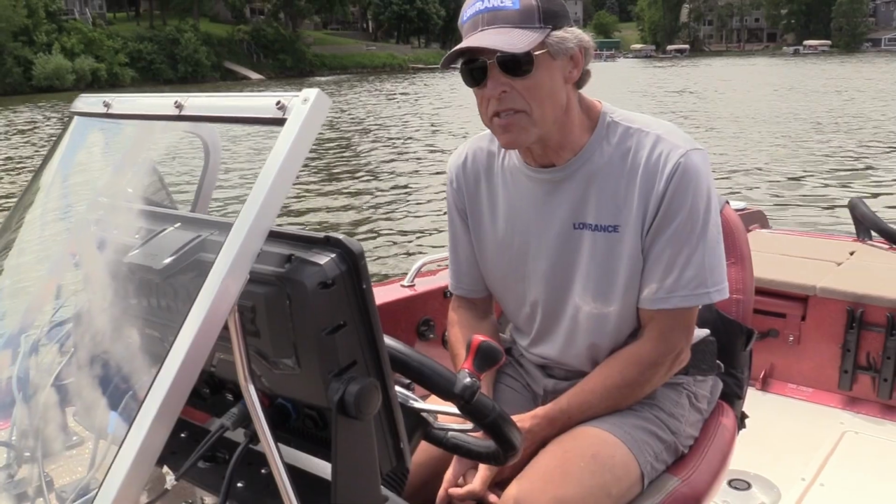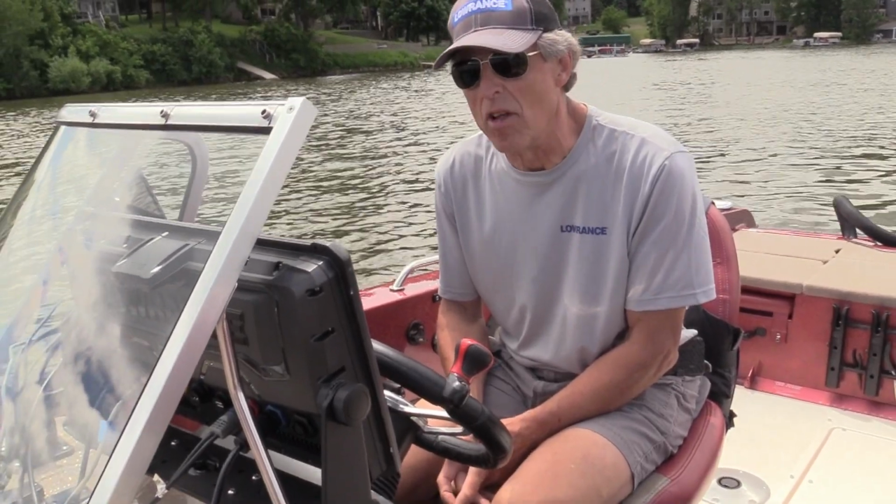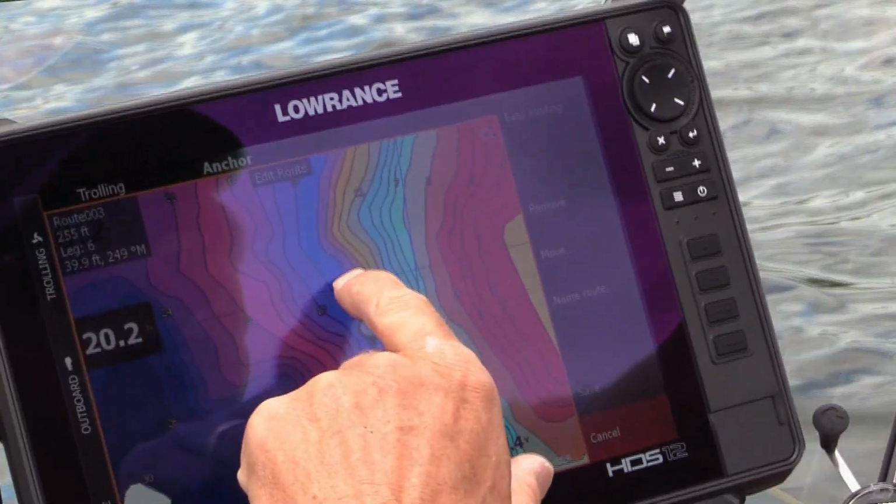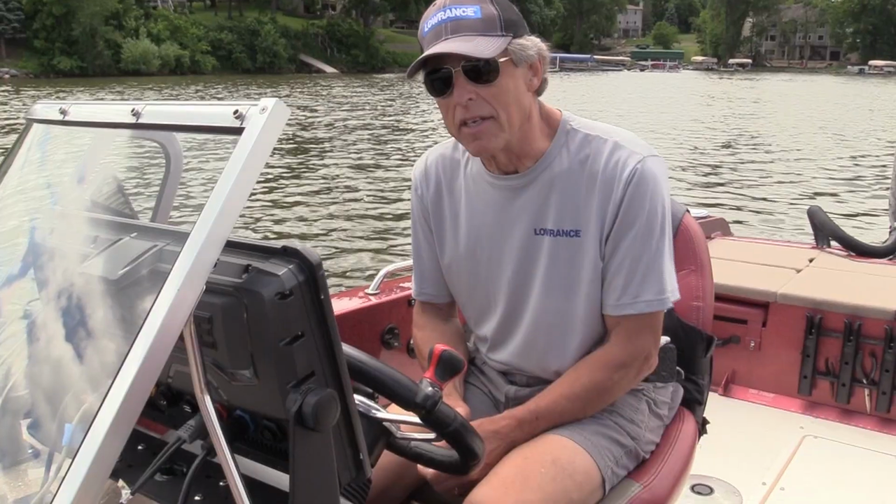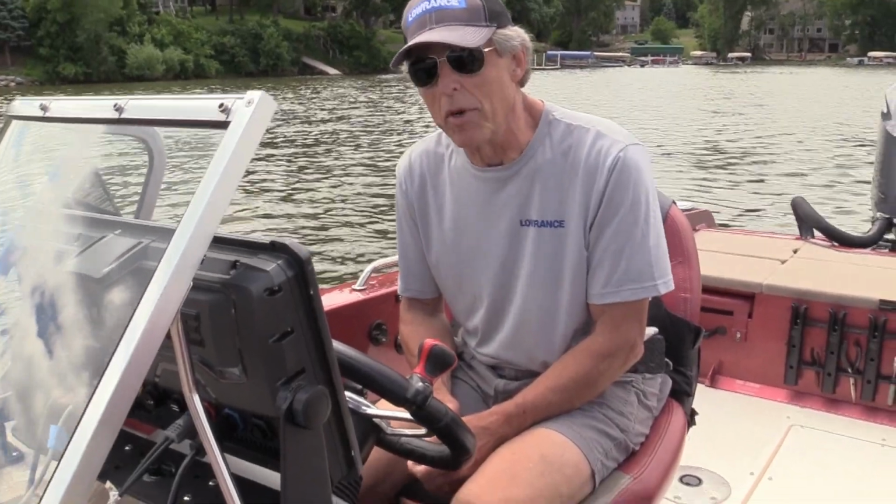Now, if I'm a bass guy and I'm working weed lines along the shoreline, and that shoreline is cutting in and cutting out, I can set that same trolling pattern up, and I can concentrate on casting, and I don't have to worry about boat control.